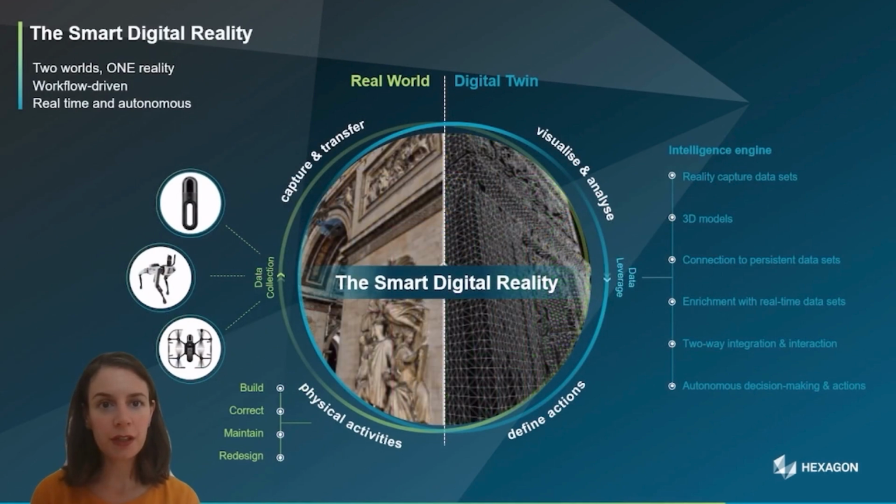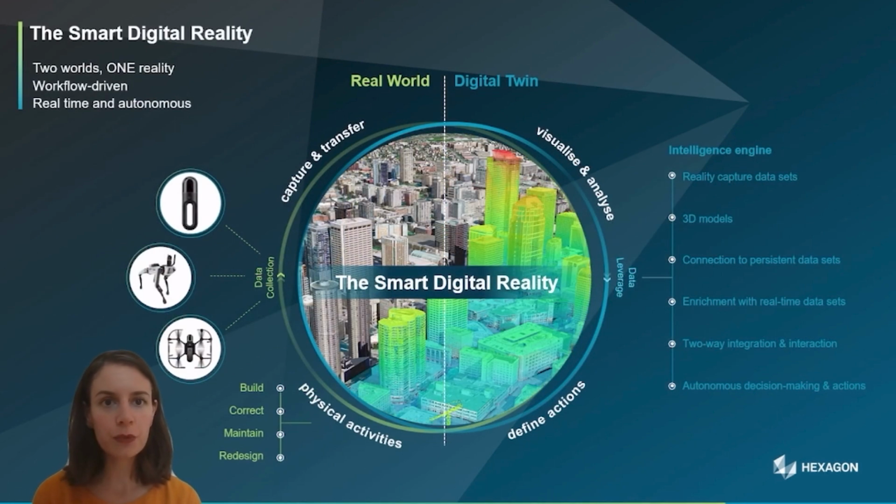So the smart digital reality has 3 key elements: being one reality, being workflow driven, and being real-time and autonomous. We really can no longer think of 2 separate worlds as the physical world and the digital world, as we have one reality, and this is where the feedback loop becomes so important, because it's only when the data is available, it's live, and it's in context that we can make the best out of it.